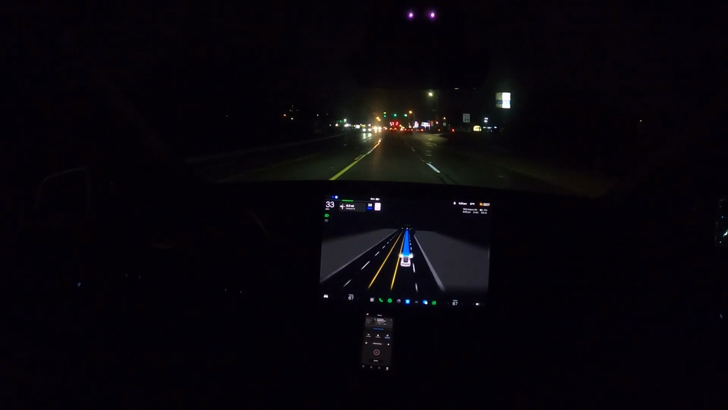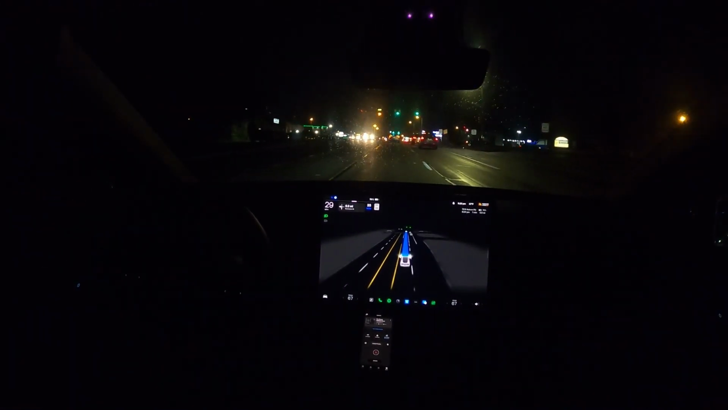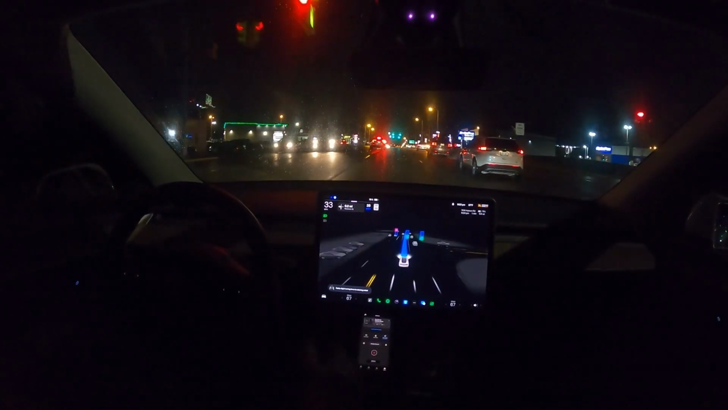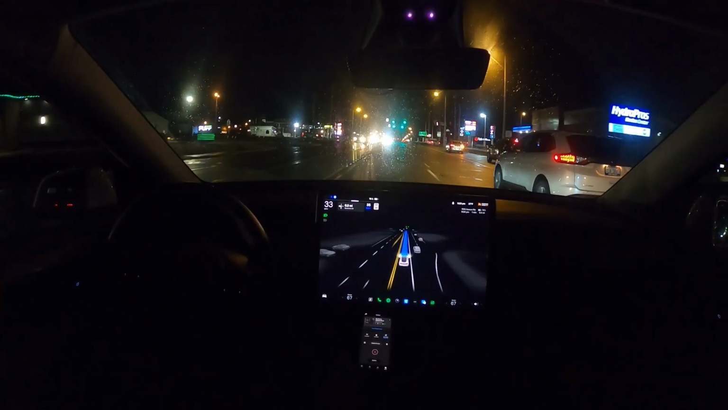Okay, slowing down. I thought I was going to hard brake, but I guess it was just stopping a little bit earlier. And that's okay. It's no big deal. Really smooth. Really, really smooth. Like this whole drive so far, I think we're like, what, maybe 5-10 minutes in or something.